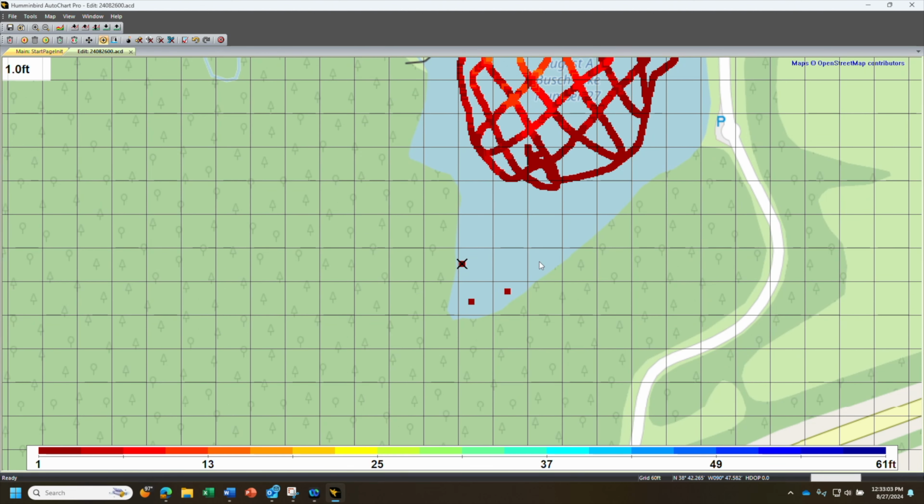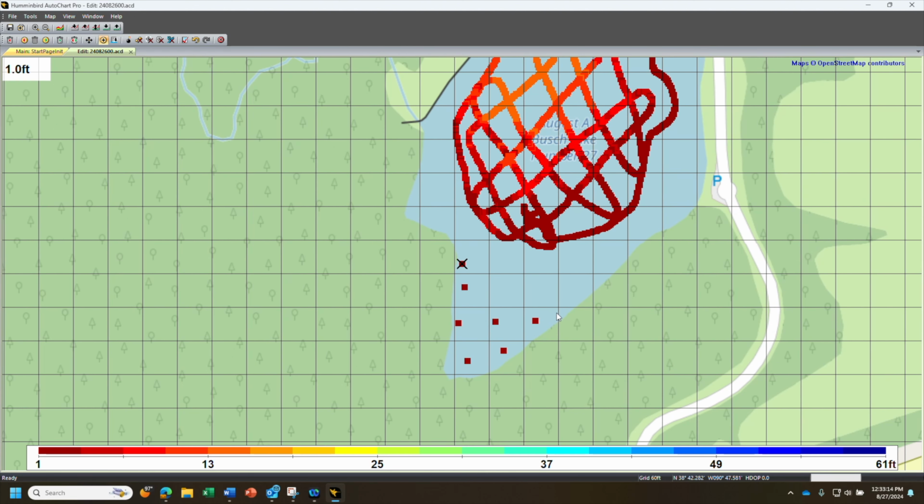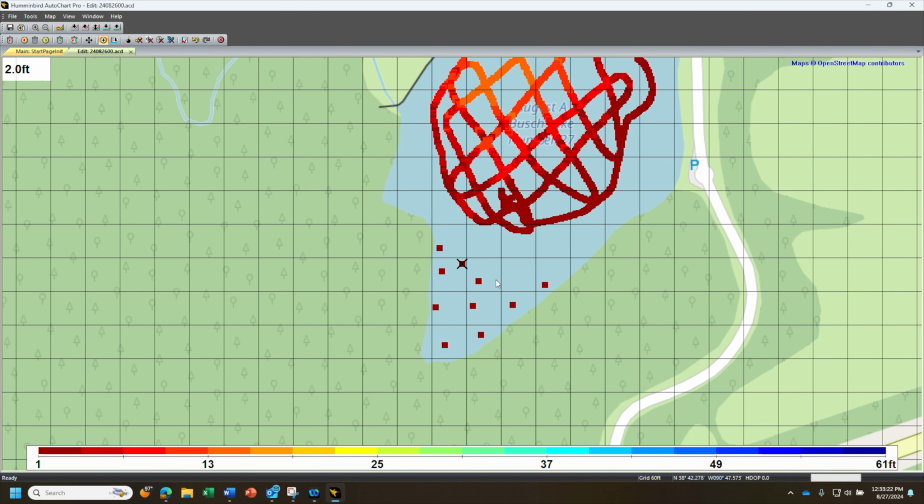Just really going to help better fill in this map here, so once it's actually generating. So I'm going to add a couple more 1 foots around the edge here. And I'm going to change this point to 2 foot, just so it helps kind of generate that map better. Add a couple more of those points.